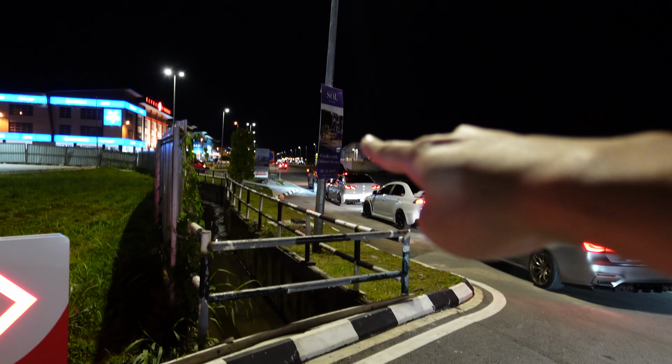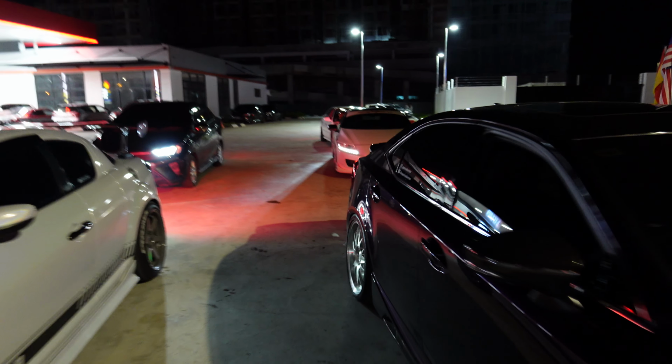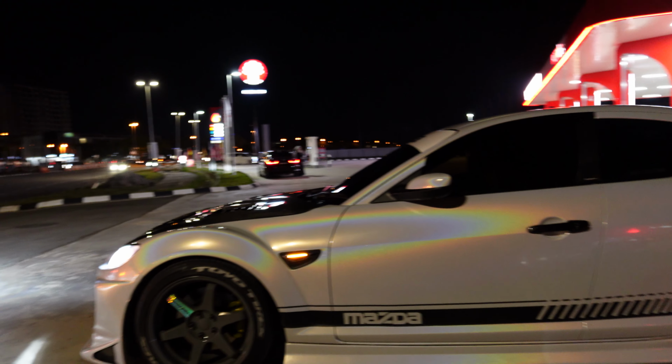Alright, the Land Cruiser is leading us in the front and we're making our roll. I'll just get in the car, get ready. And this Mazda looks so sick.